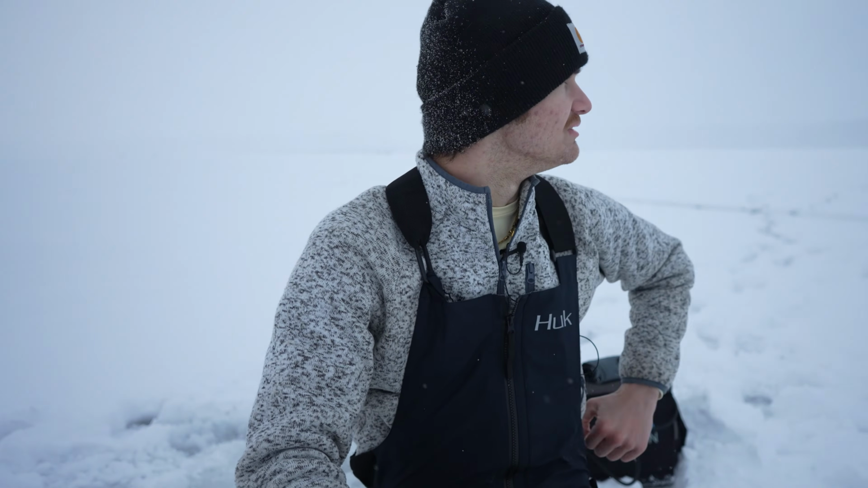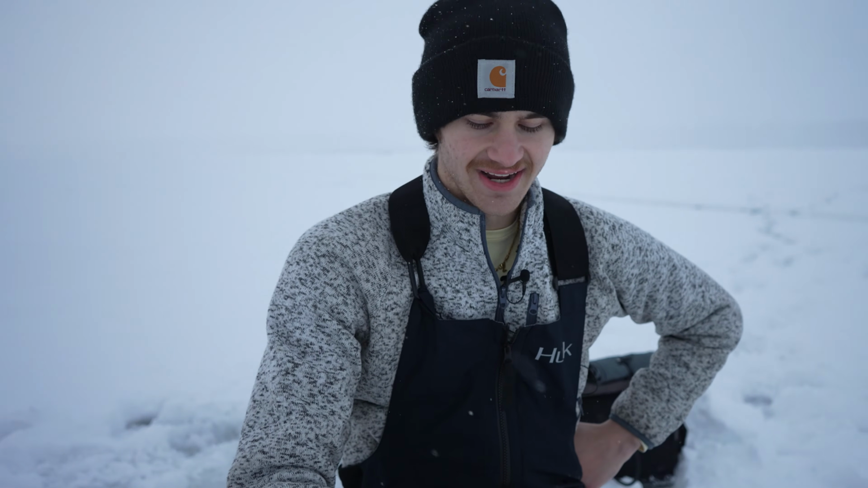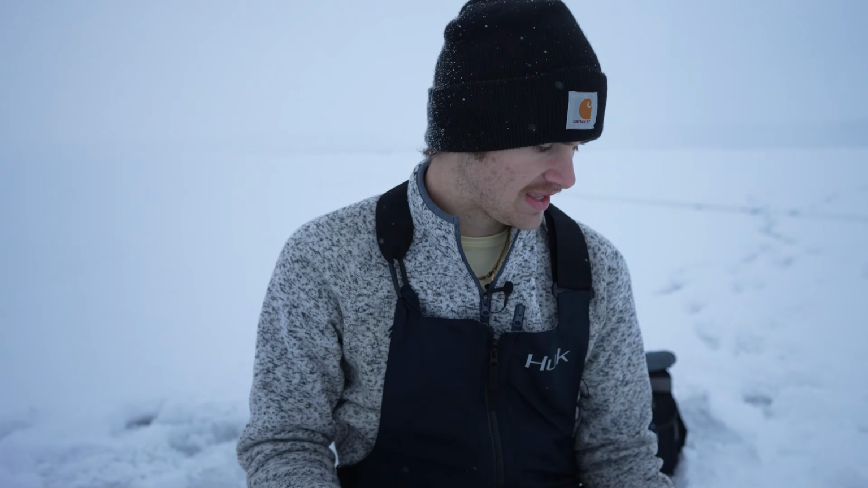I just can't get over how amazing it is out here. I mean, look at it. It is just pure white. You can't really see too much. It's just snowing. Perfect conditions for a nice little winter walleye adventure. All right, guys, I'm gonna keep this guy, nice little sauger, and she is gonna be on my dinner plate tonight. Let's drop back down, guys, and let's catch some more.